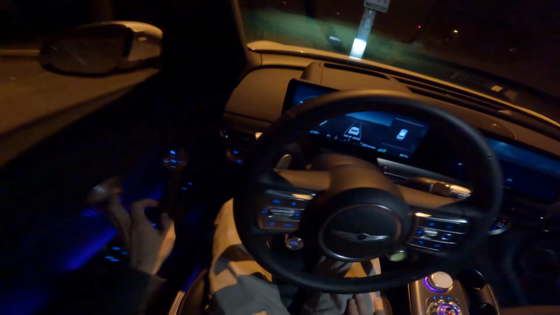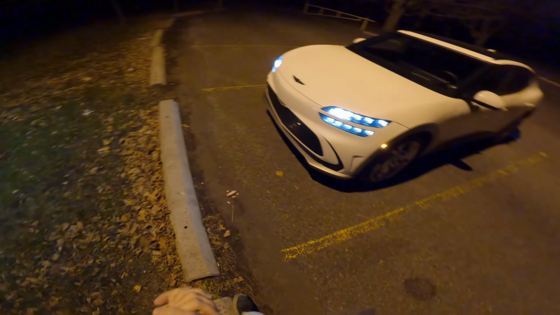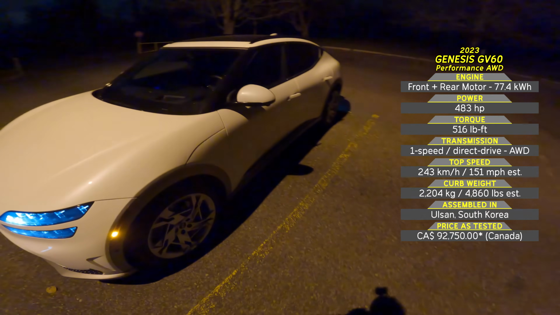Anyhow, before we get started, let's take a quick look at the exterior of this GV60 Performance. All-wheel drive, biggest battery, most powerful motors, 483 horsepower or something like that. Of course, we have the boost mode and all that.